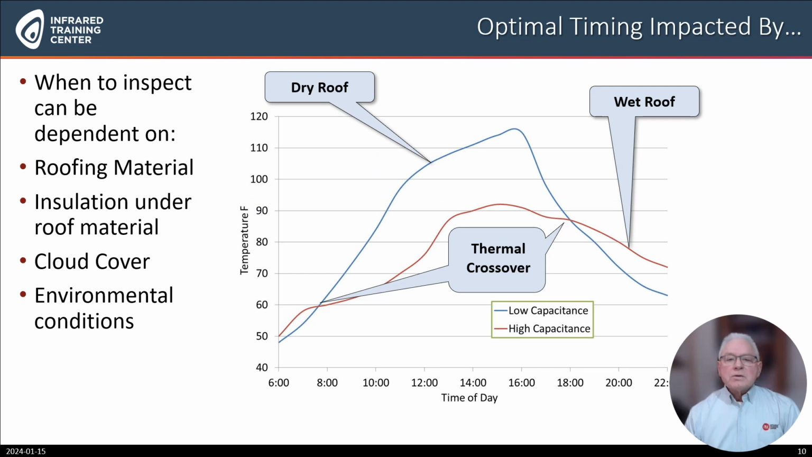This graphic is meant to identify that the water under the membrane must be warmer than the membrane. During the day, the water, due to its high thermal capacitance, absorbs solar load, and when the solar load is off the roof, the absorbed energy in the water is given up to the clear, cloudless sky. There are times where there is thermal crossover, and the membrane and the water under the membrane are the same temperature. This would not be a good time to do an infrared thermal survey.